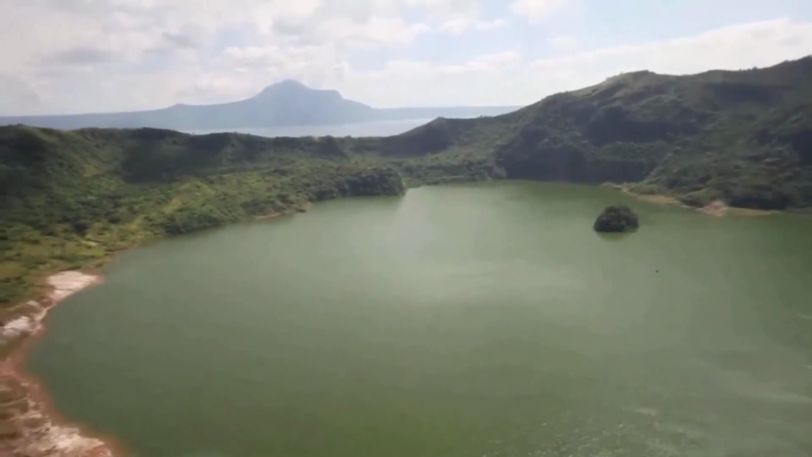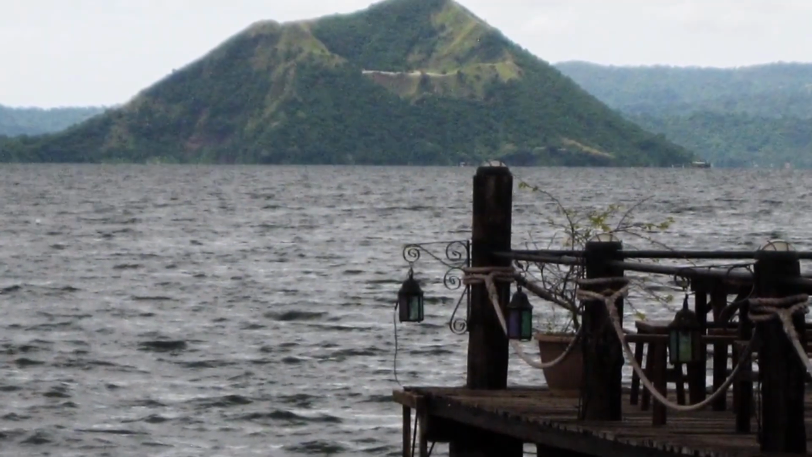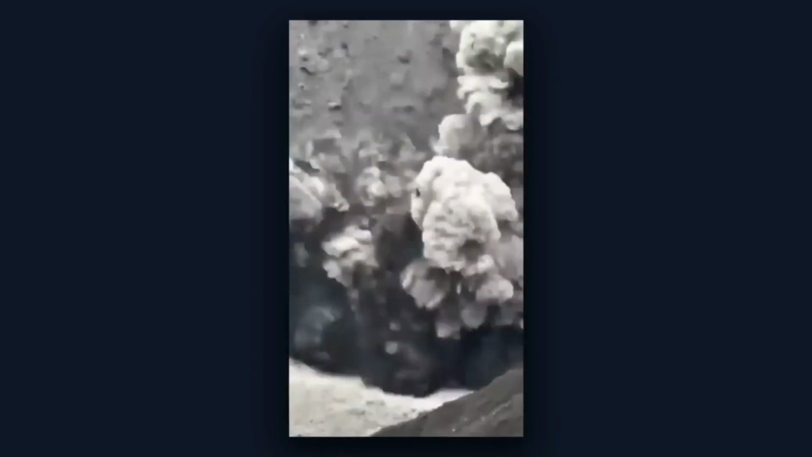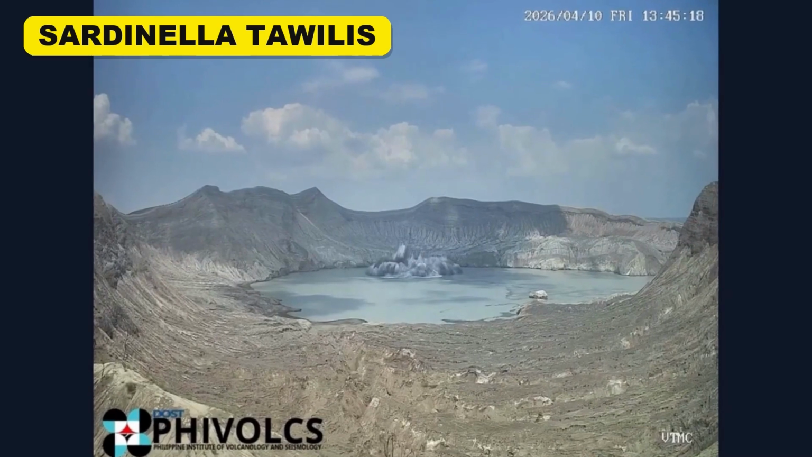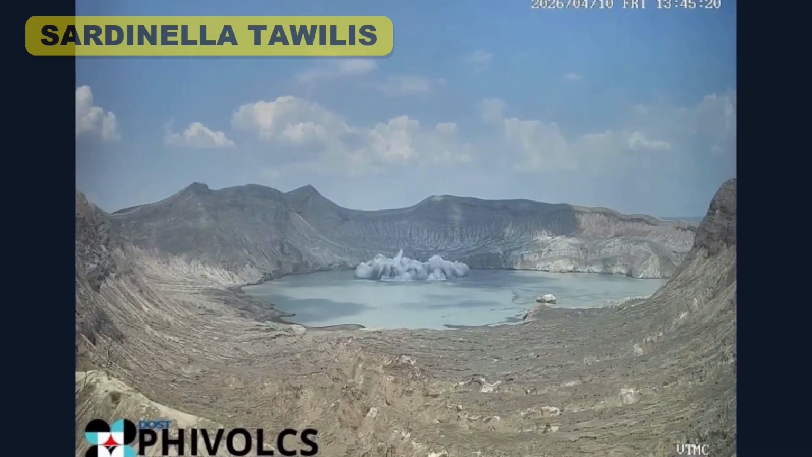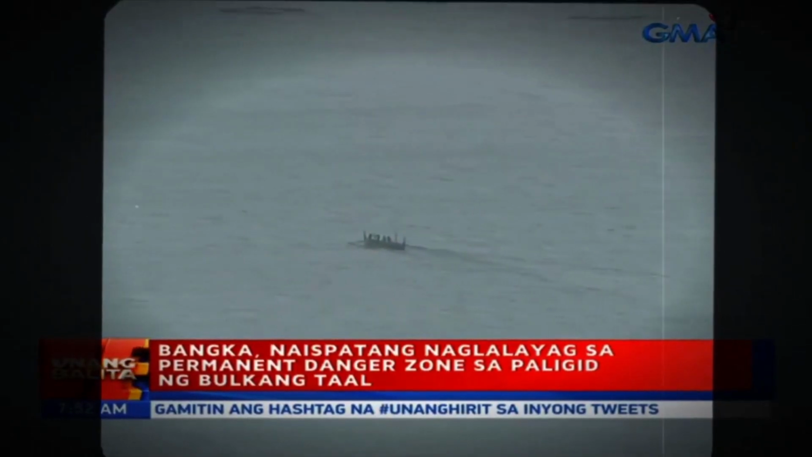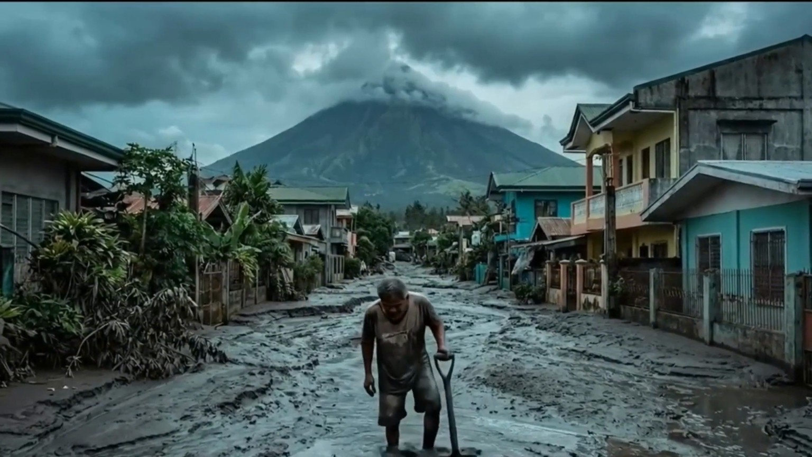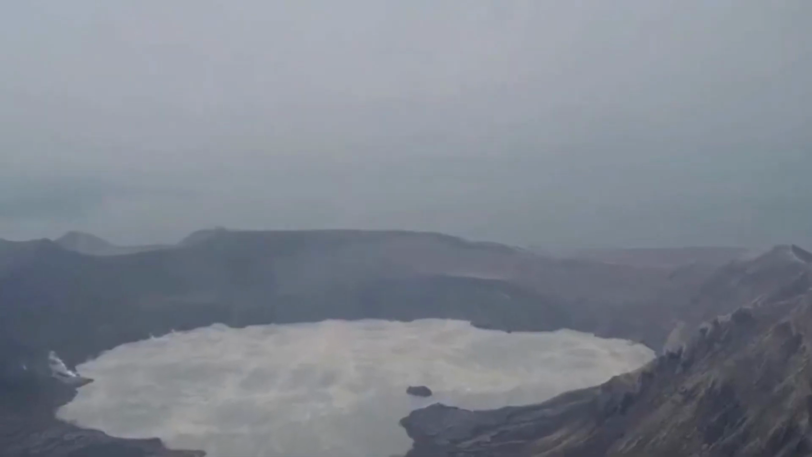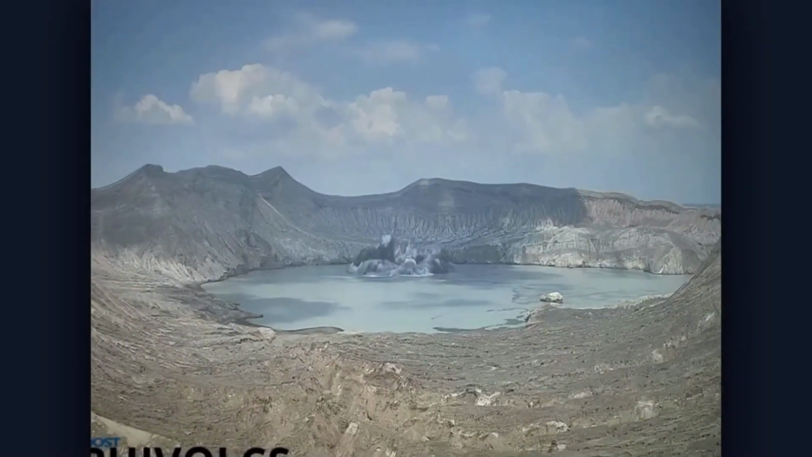The massive lake surrounding the volcano, itself the caldera of a much older colossal eruption, supports a huge aquaculture industry. The lake is famous for its tilapia farms and, more critically, for the Tawilis. This fish, Sardinella tawilis, is a freshwater sardine that exists nowhere else on the planet. It is endemic to this one lake. For generations, fishermen have worked these waters, their livelihoods tied directly to the health of the lake ecosystem. But every tremor, every gas plume, every change in the water's acidity from the volcano threatens their existence.